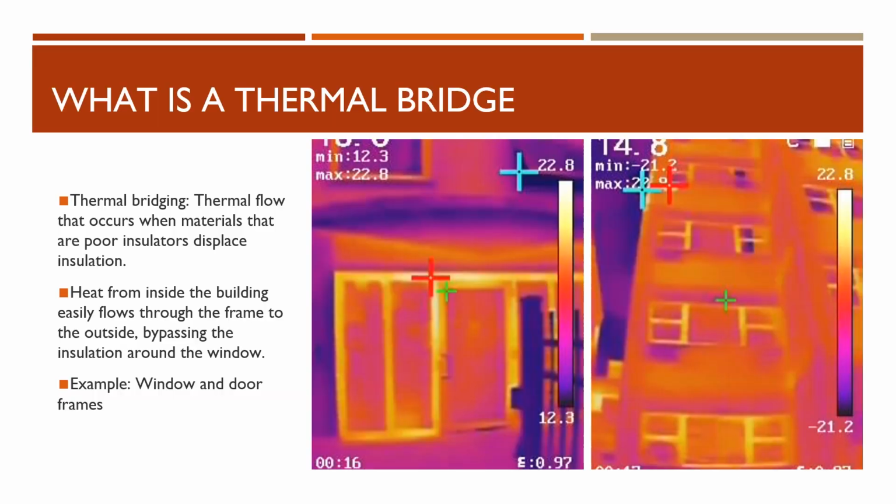Thermal bridging, as I mentioned before, is essentially when the flow of heat escapes through door or window frames, bypassing the insulation around the window and letting the heat escape.